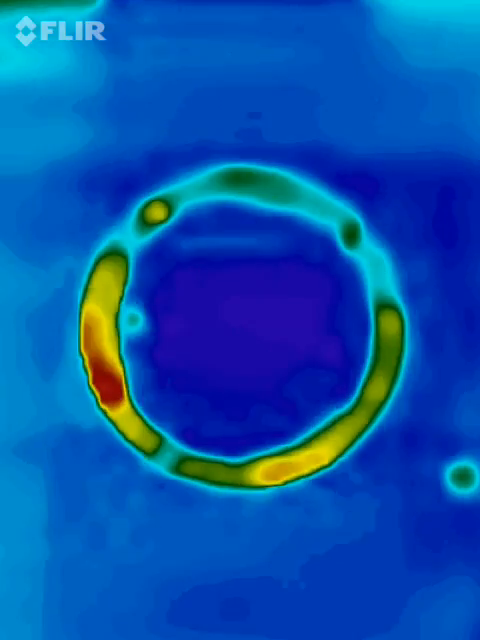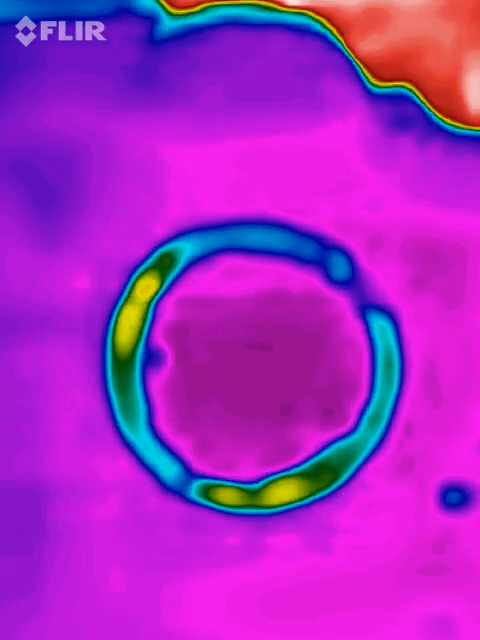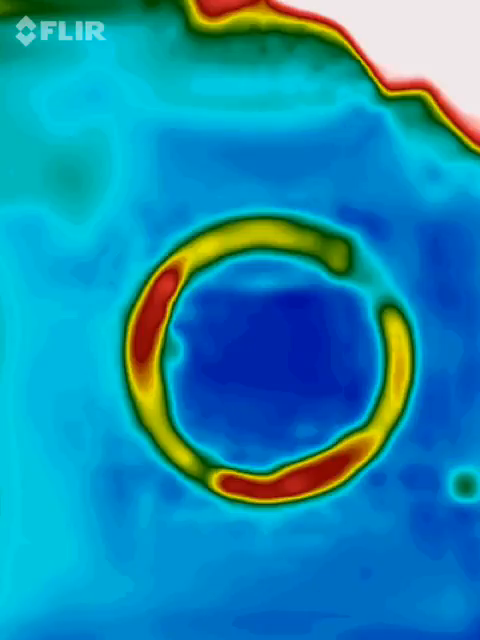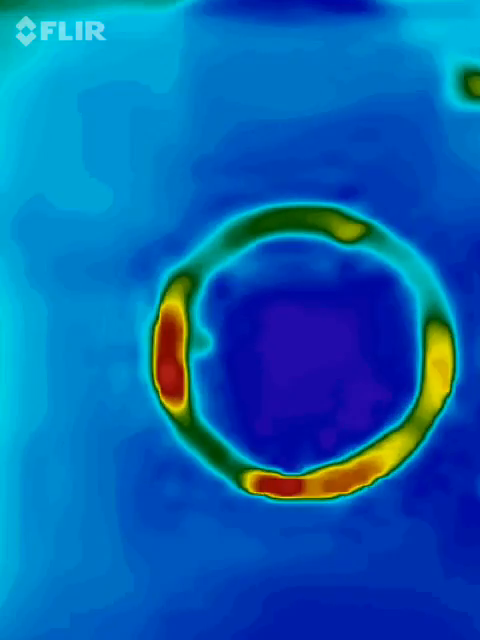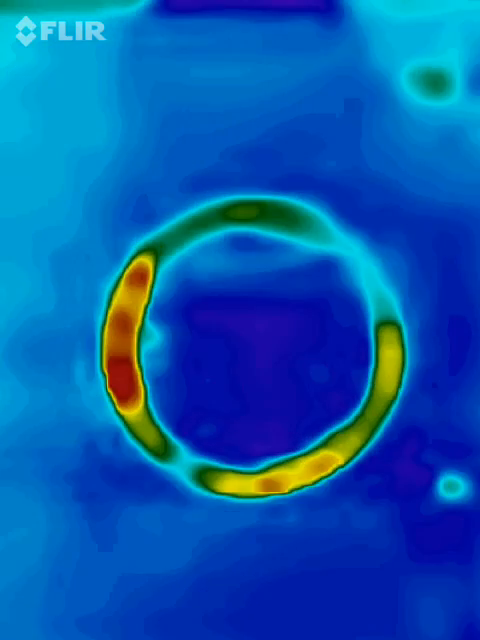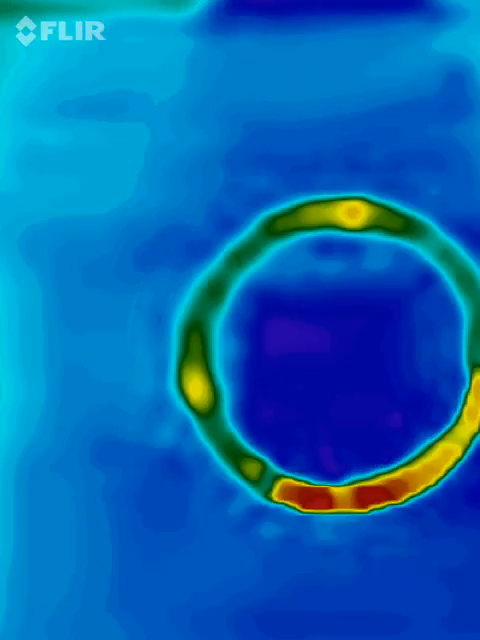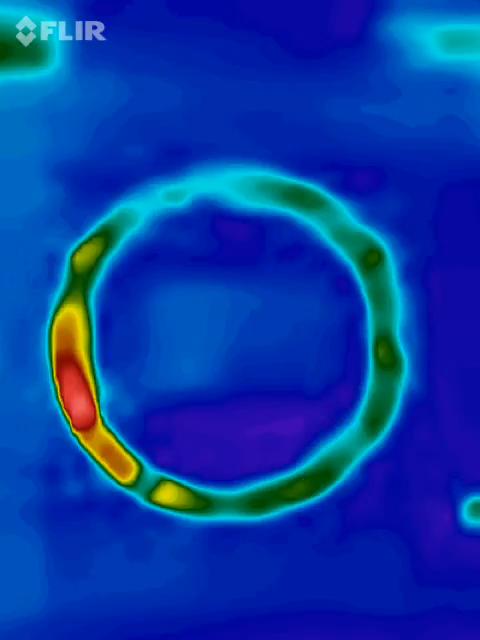Teflon coated shutter blades. Let's do that again. No, I need to go over one more. It's hard to see in total darkness, you know. Okay, now we're going to go to mirror lockup. Take a look in there.